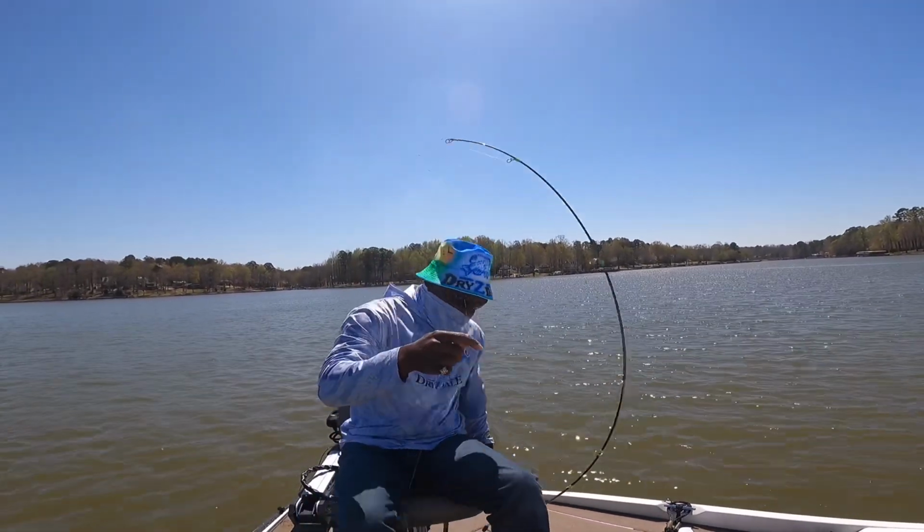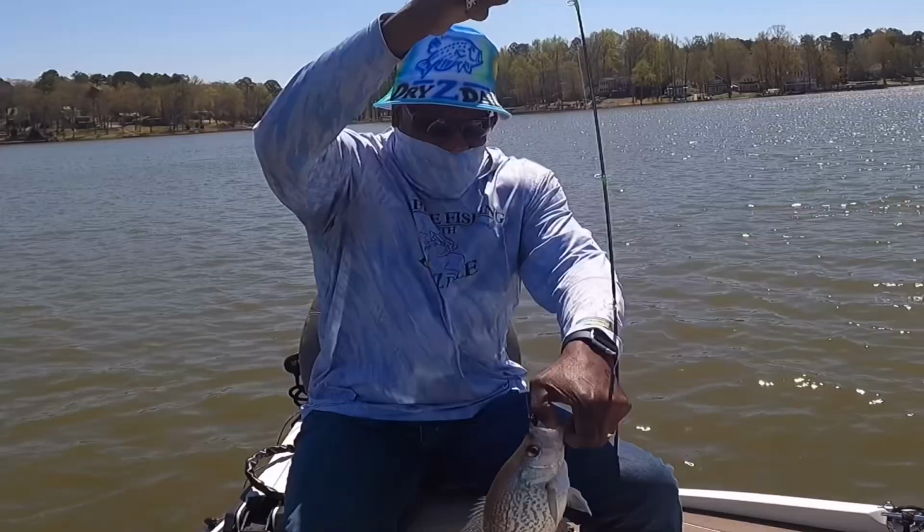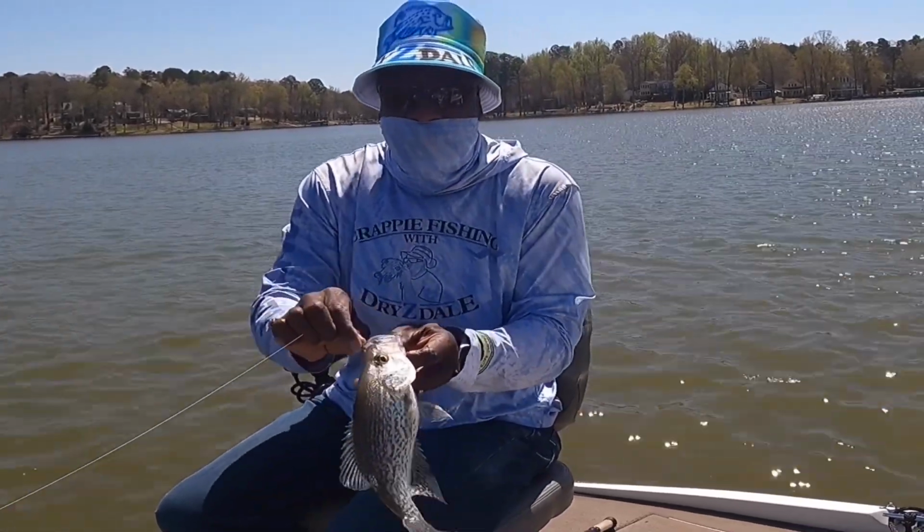It's hard to see this one on the Livescope, but they were sitting right there. She's about 11 and a half. She's just short of Shirley.